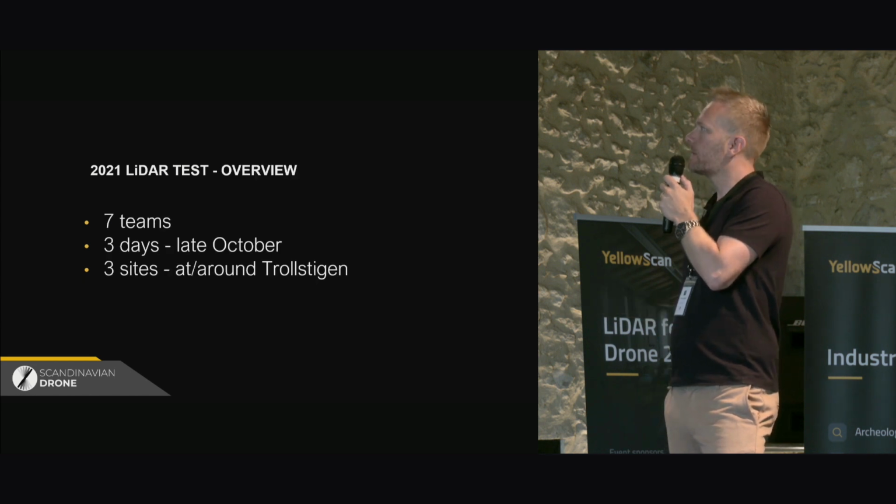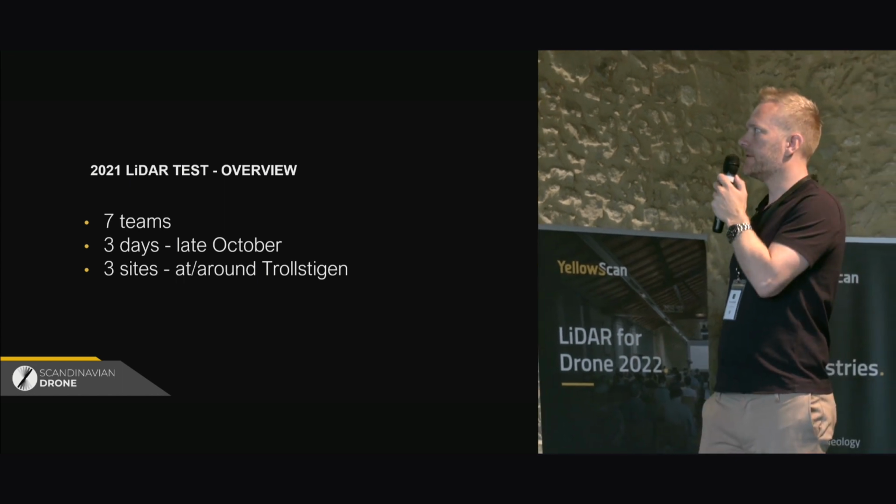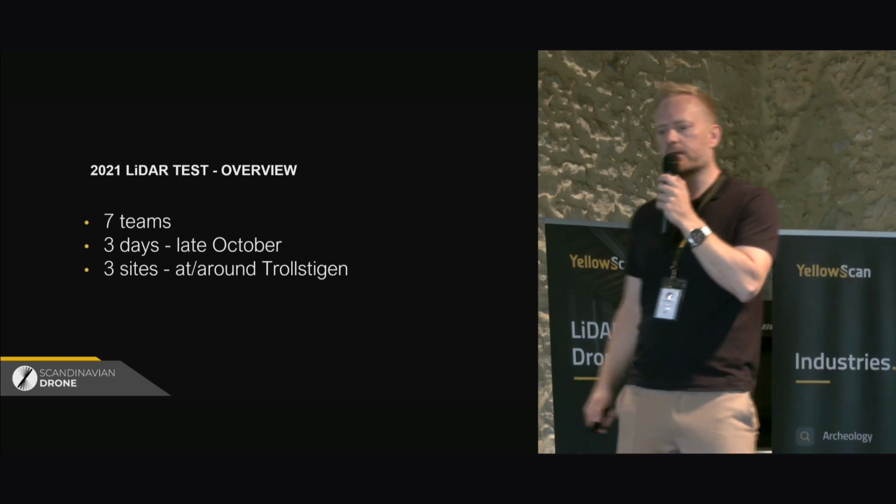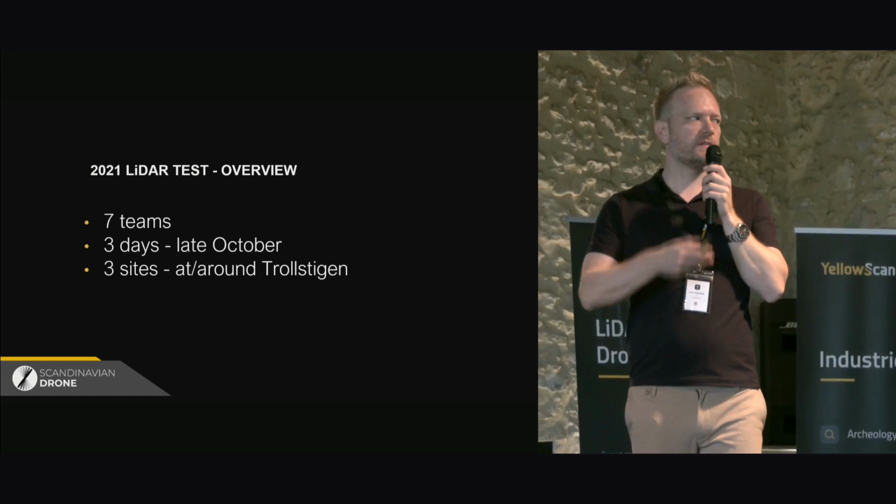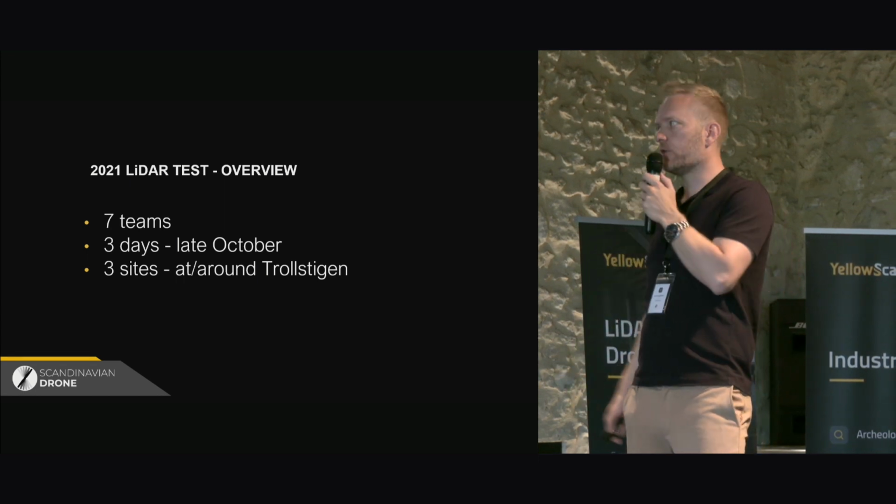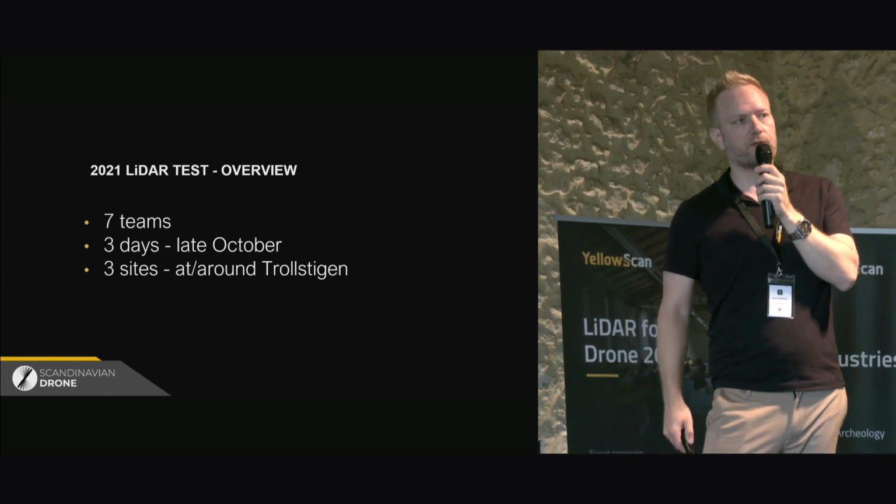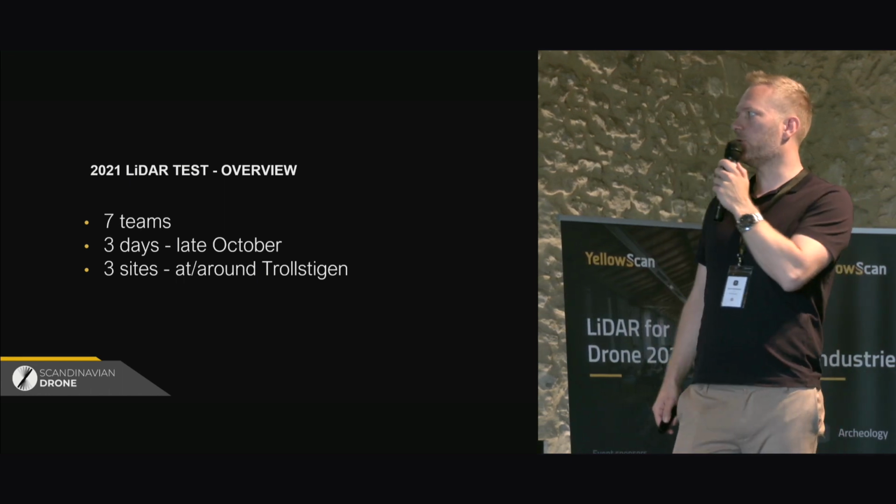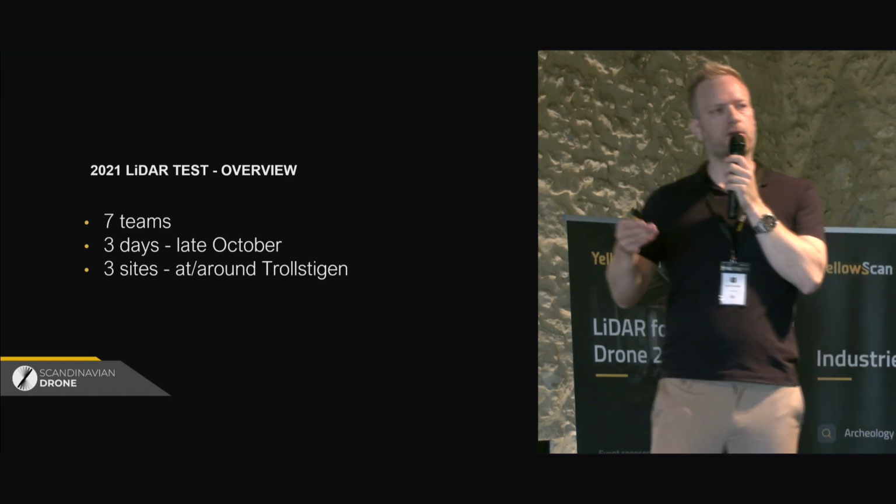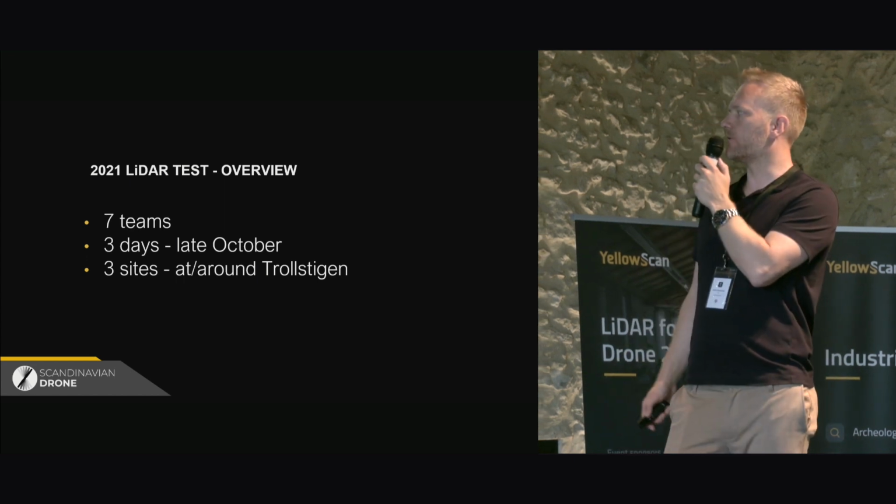scenarios. So up until there we got a total of 7 teams who was joining this demo. So it was different type of operators, service providers, and so on. And the test was ongoing over 3 days in the end of October. So we started to get a little bit of snow, but it's still quite early in the season, so it was a little bit limited on the amount of snow.